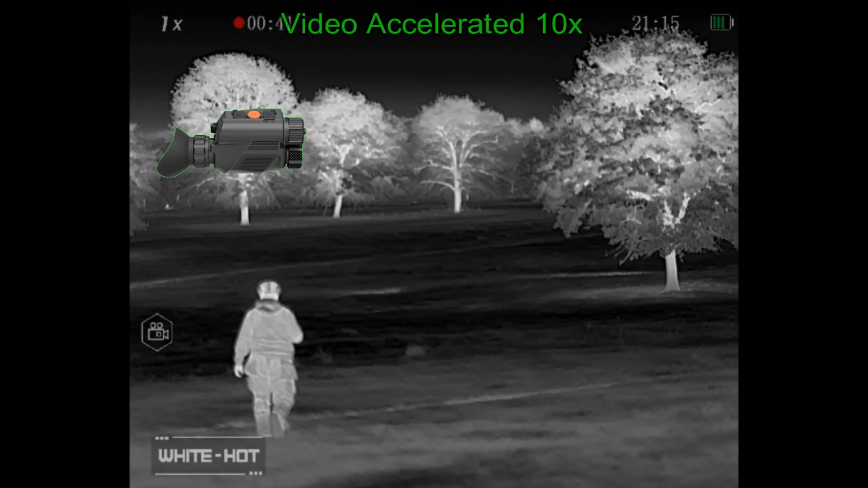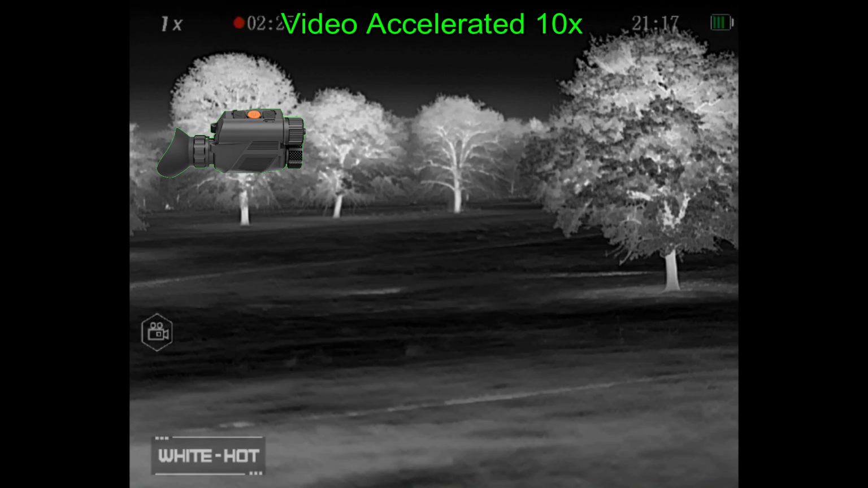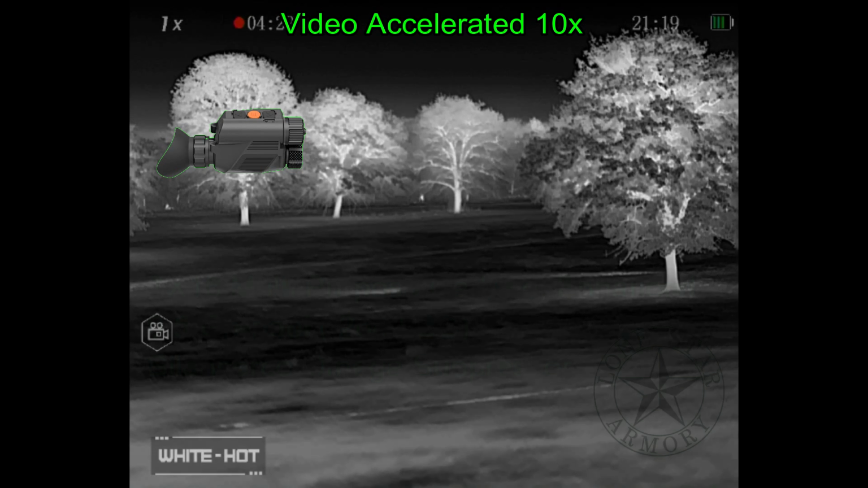This next sequence is just me walking out to retrieve the coyote as I take a roundabout way across the field, losing sight of the coyote as I get down into the low area, and then wandering off to the right before finally spotting it again, heading off back to the left and recovering the coyote, getting pictures, etc. Earlier I had focused the Stride ST6 at 200 yards when I was looking at the rabbit at 180 yards, so some of the things are coming in and out of focus during the course of the retrieval.